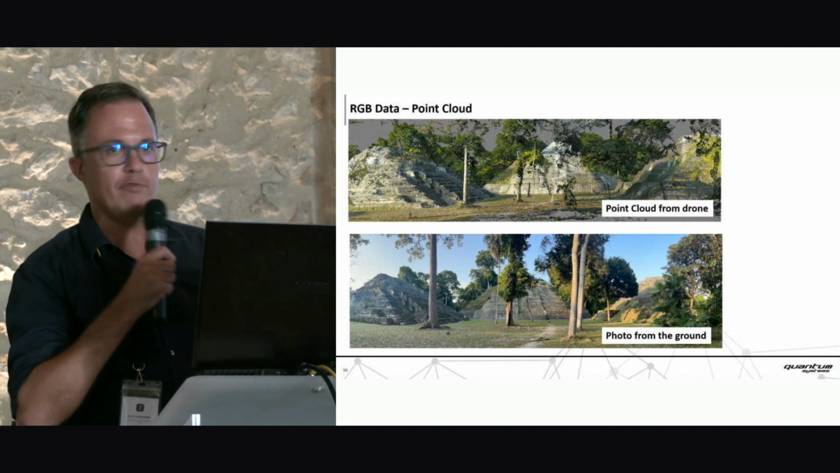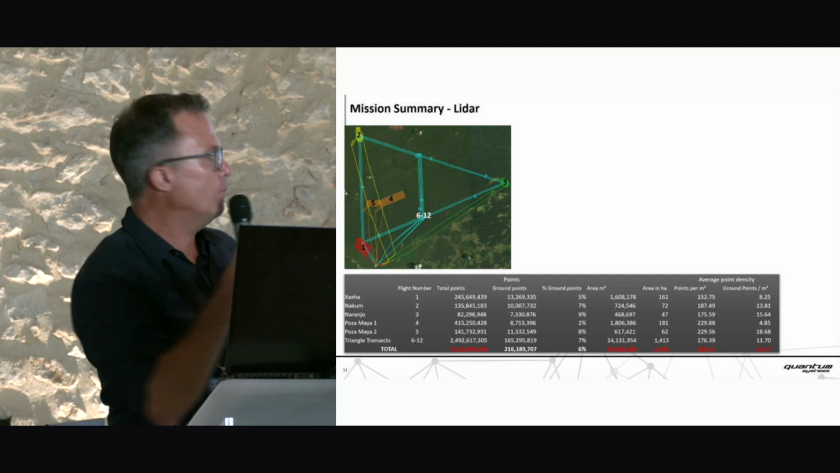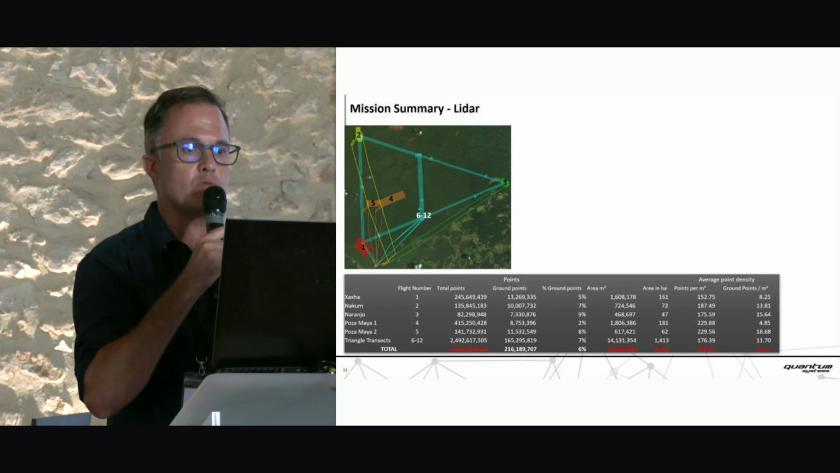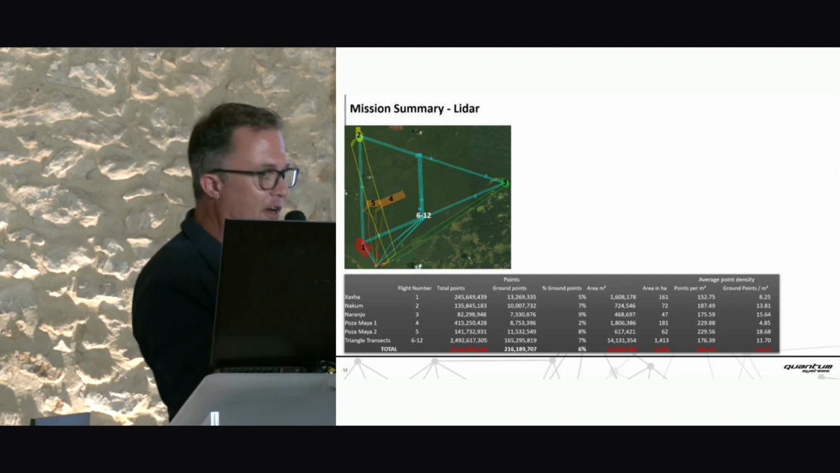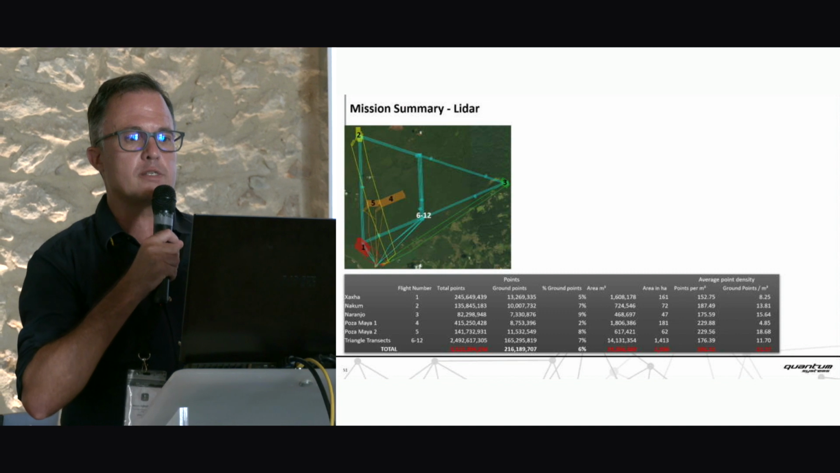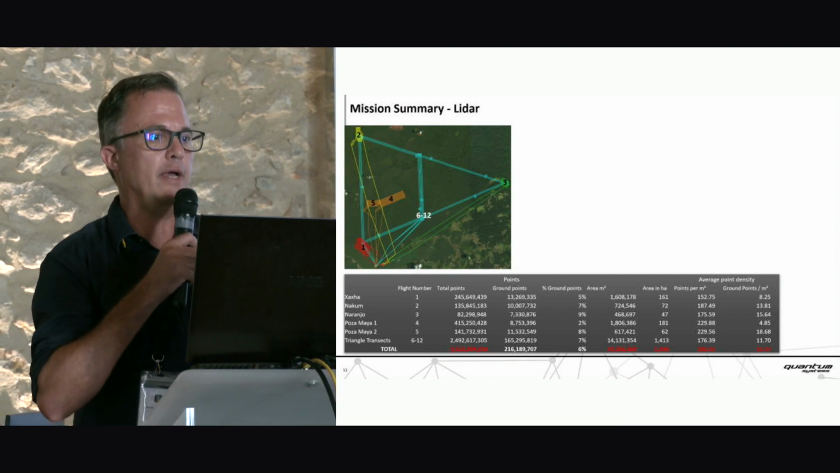It's much better to do it with the Lidar. Some statistics: I did 12 flights. We captured 3.5 billion points. We covered 19 million square meters, or 1,900 hectares, of ground with the Lidar.